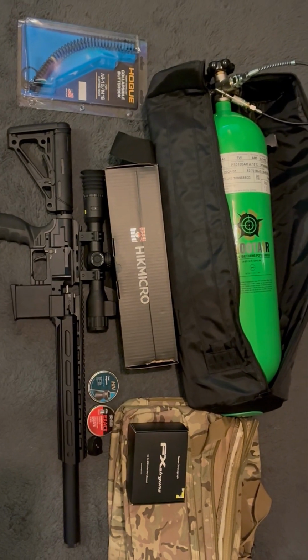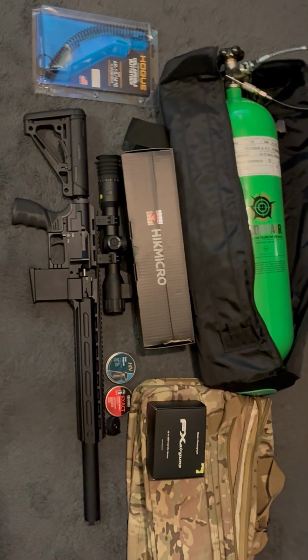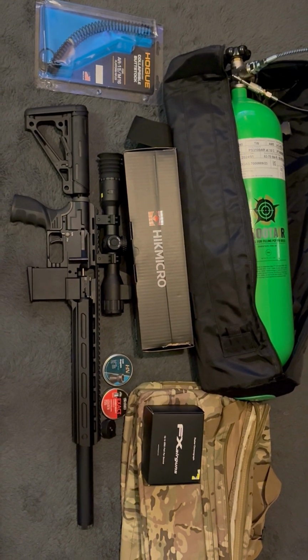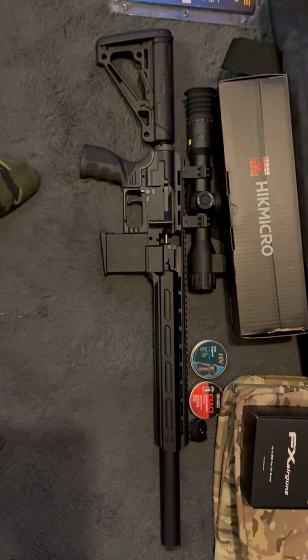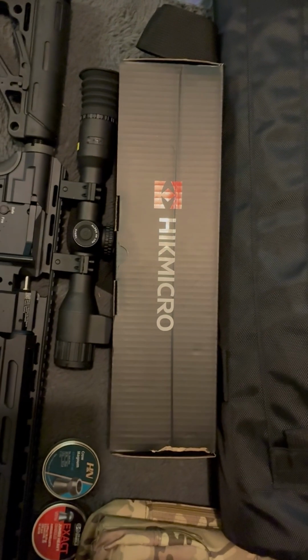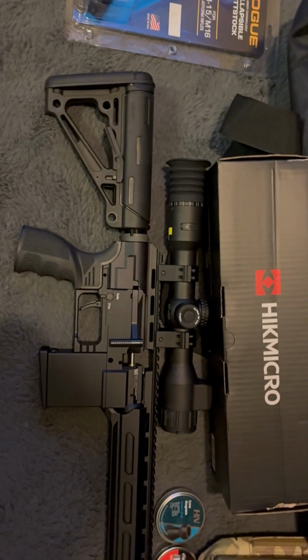Hi everybody, welcome. Just showing you obviously the latest stuff that's come in. This was the FX box that I had the other day. Obviously this is the DRS Tactical, the .22 500mm barrel. Obviously we have the HIKMICRO 4K light as well, day and night vision scope.